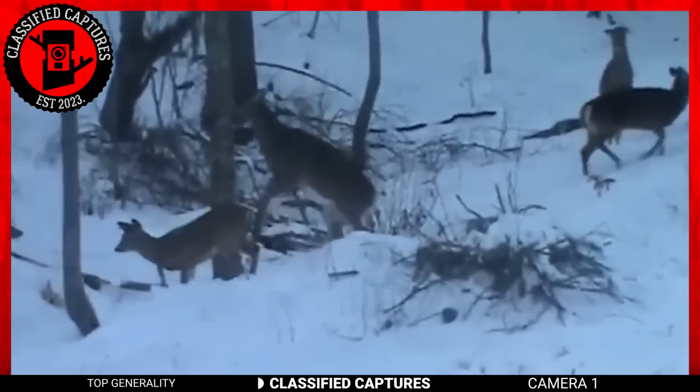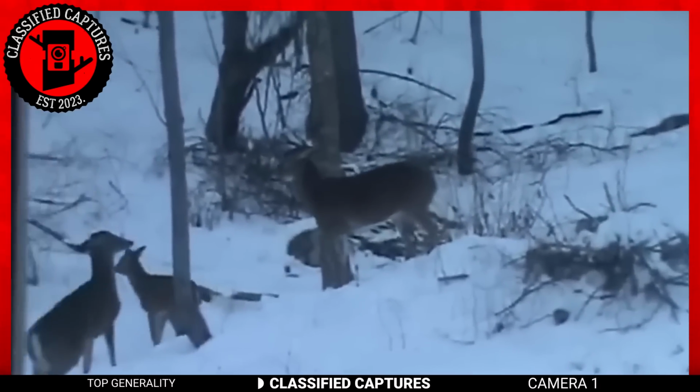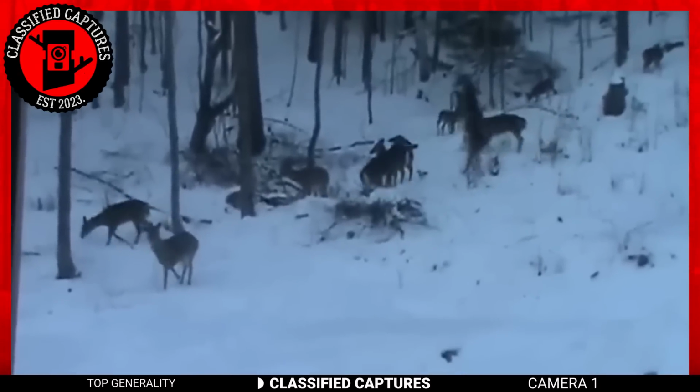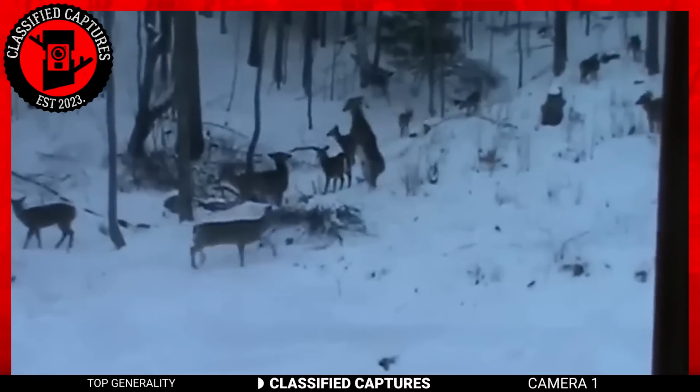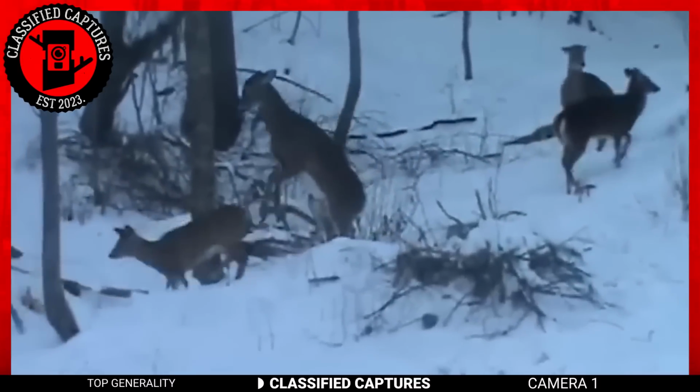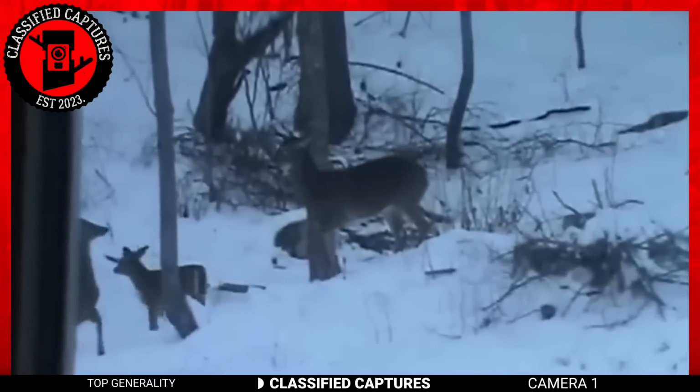I did some research, and it turns out that deer stand on their hind legs when they're in distress or trying to assert dominance. Looking at this video, I'm quite sure that the buck isn't in distress, it's definitely trying to assert dominance. One thing I love about trail cam videos is that we learn something new every day.